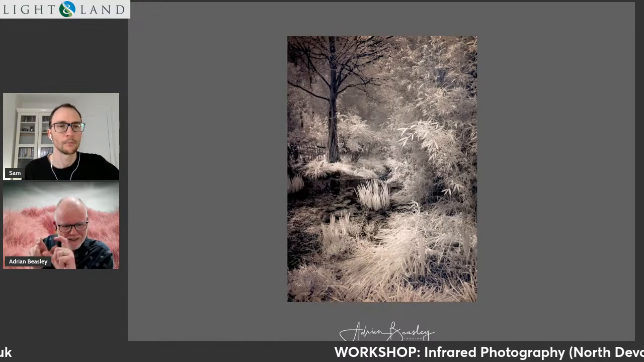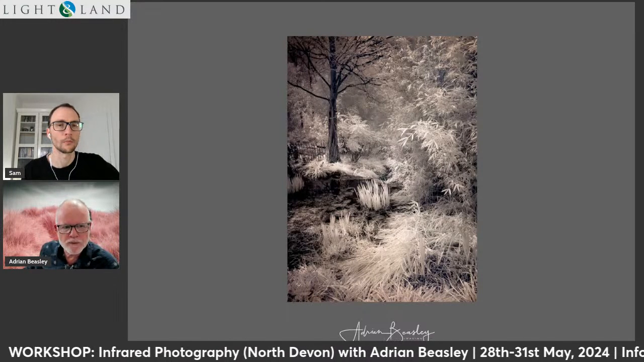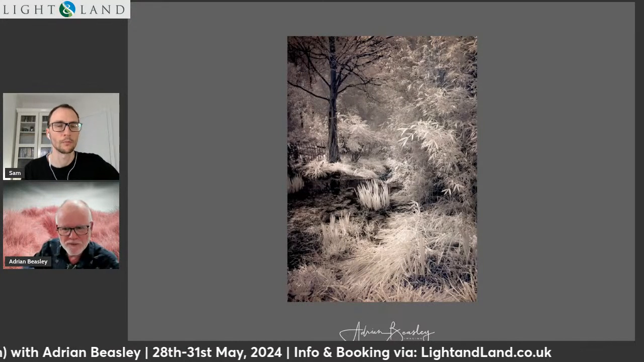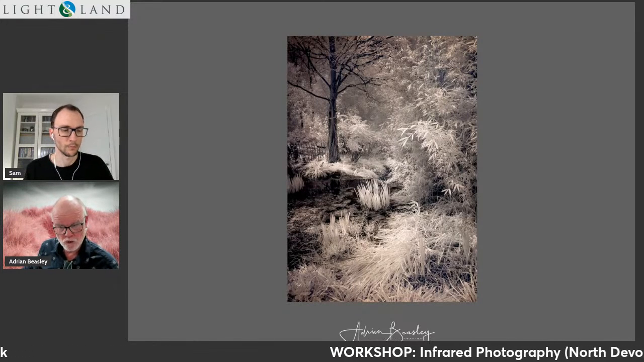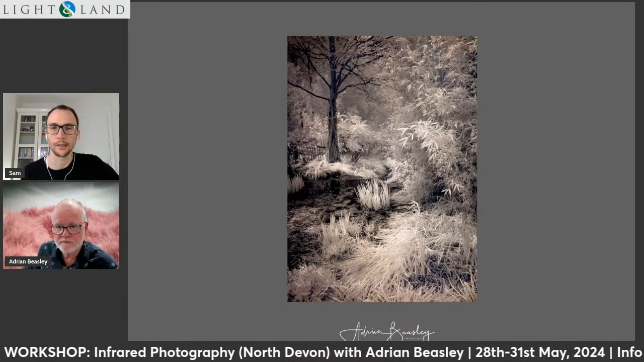Even if you hold it, you can probably take a few test shots just by holding the filter over the lens. You'll get the idea from it, and then if that works for you, go and get yourself the next step, a little clip on. I've taken a lot of pictures with the phone, but it does tend to need a bit more of the sun to get this kind of effect. But once we get into May, June, it's not far off now, then you should be able to use it. Cool. Okay, well there you go, everyone. There's a neat way in.